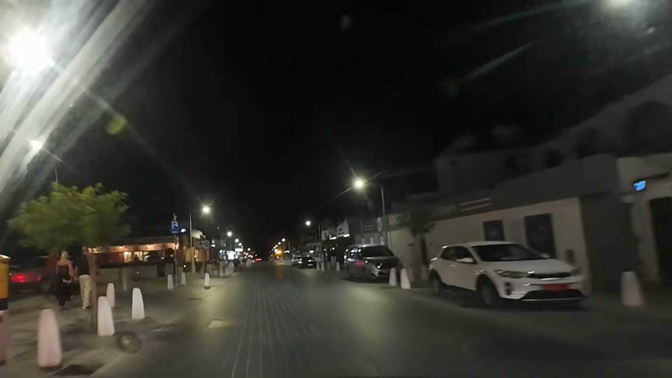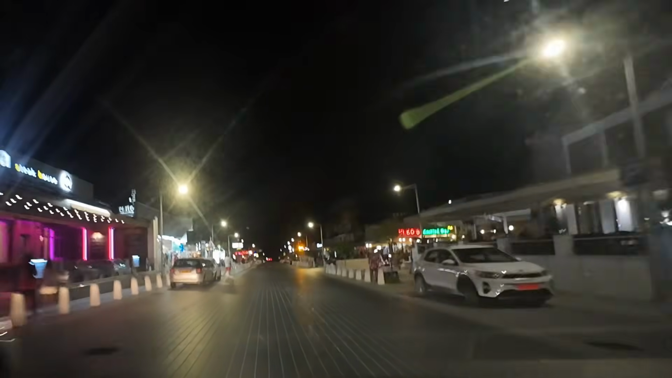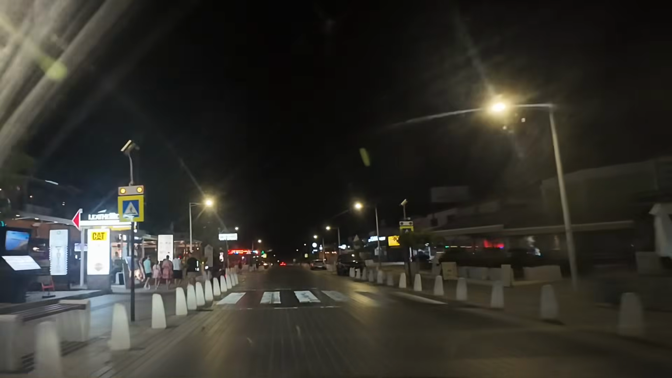There's a young girl singing tonight. I might actually stop and have a look and see what she's like. Seriani restaurant, that's supposed to be extremely good. And the Andrea Steakhouse to the left. And you've got to be careful coming down here, there's people everywhere. Cleo's Cocktail Bar on the right.